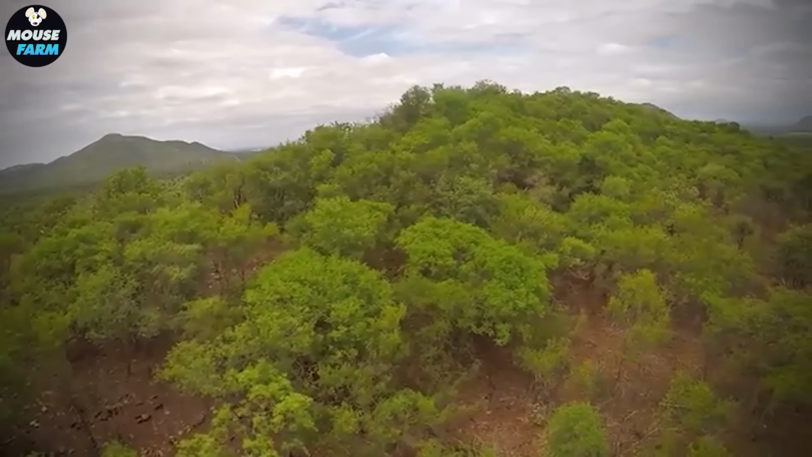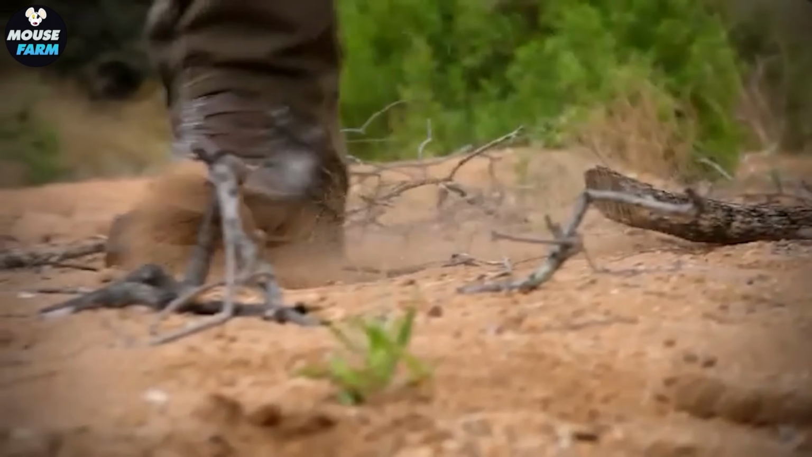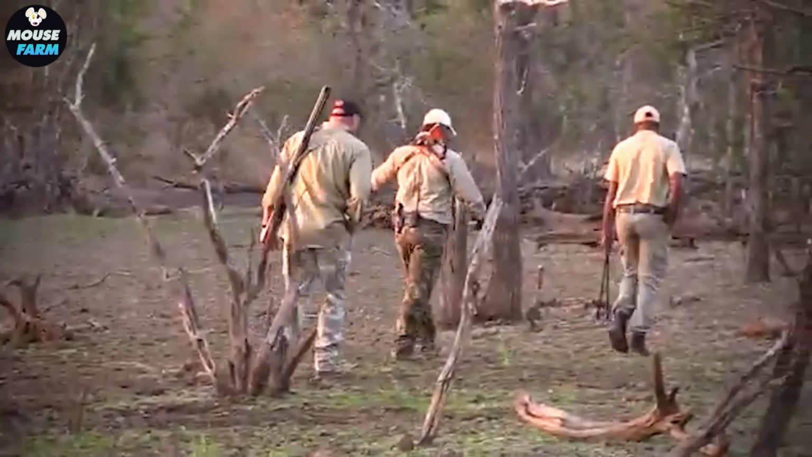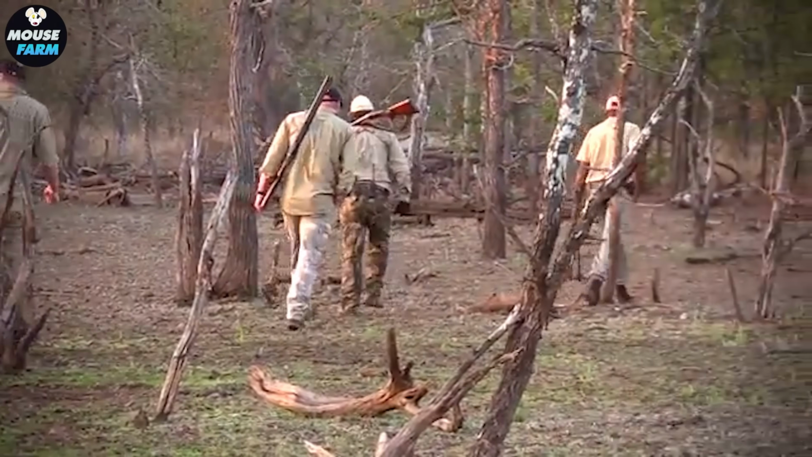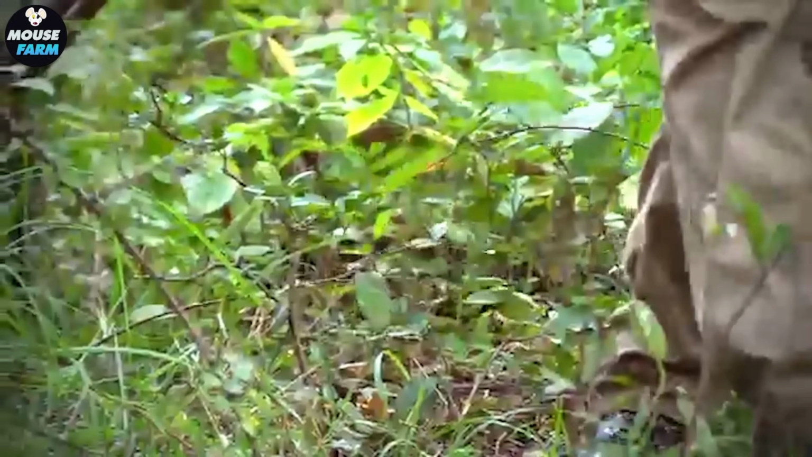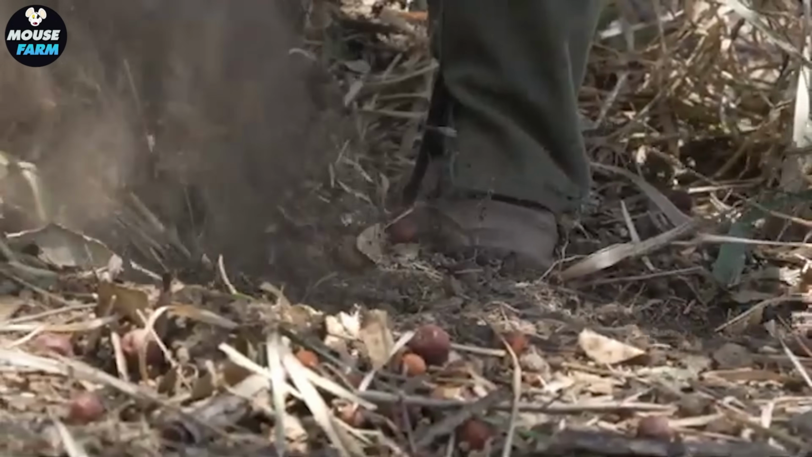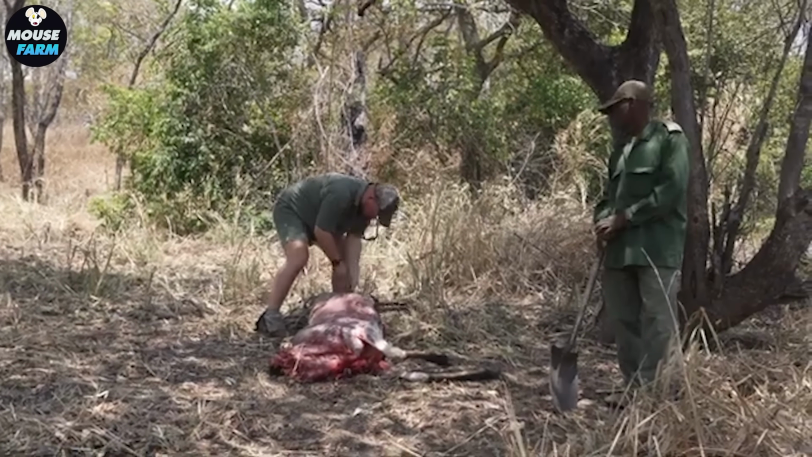To confront Hannibal, the hunting party, led by an experienced guide, prepared meticulously. Knowing that Hannibal hunted mainly at dawn and dusk, they chose a sturdy yellow fever acacia with wide horizontal branches as a bait tree, with a piece of buffalo meat from a previous hunt.